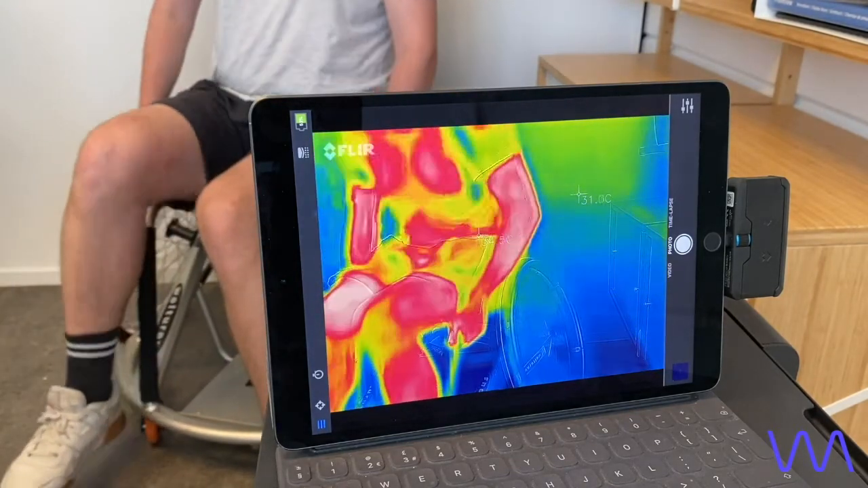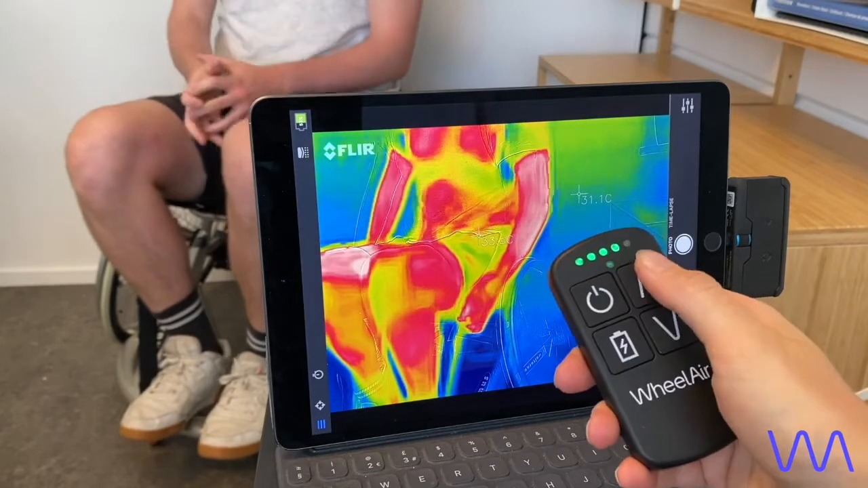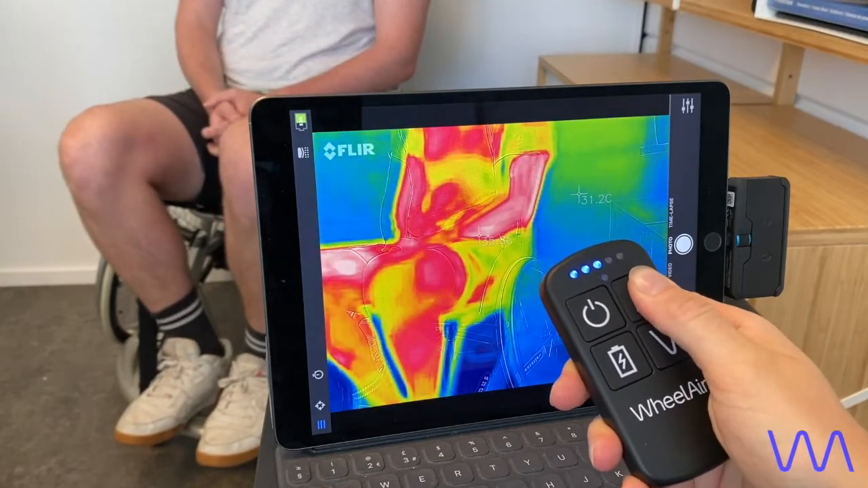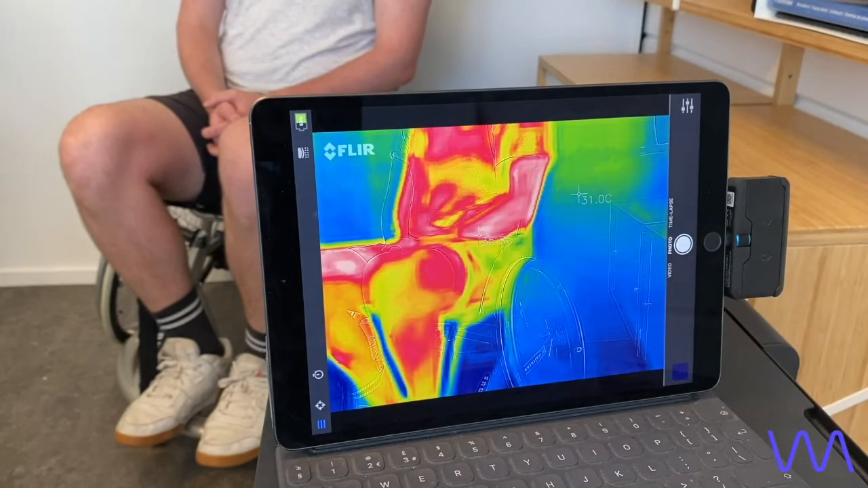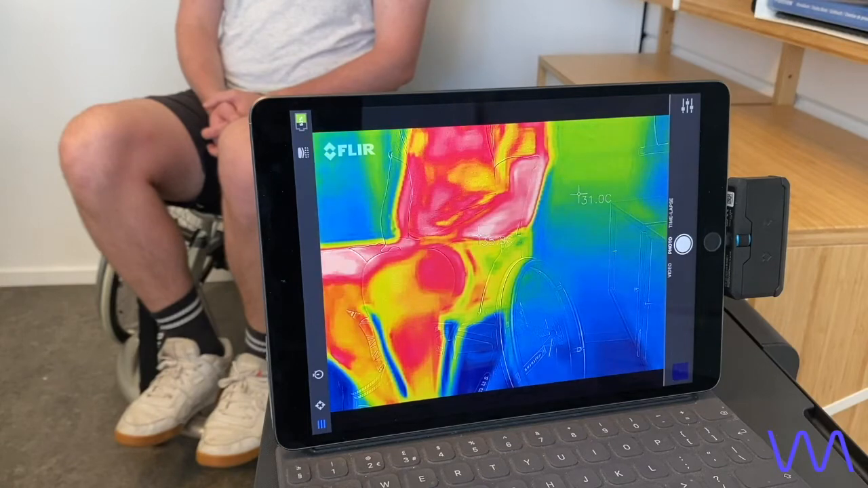What we're going to do now is turn the WheelAir on. I'll just put it straight into boost to get the quickest effect. Normally the boost setting we would only use in situations where it gets very hot and you need to cool down quickly. What you would normally do is turn the WheelAir on a low setting at the start of the day, and then you just don't have this heat buildup that we are simulating now at all. That would be quite difficult and long to show you, so this is a more drastic and quick way to show you the real effect.